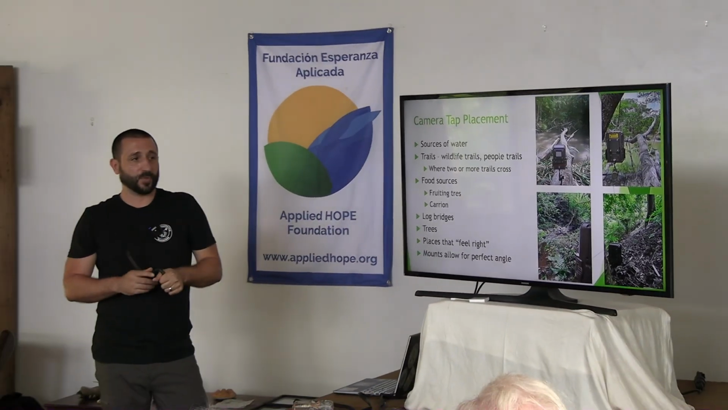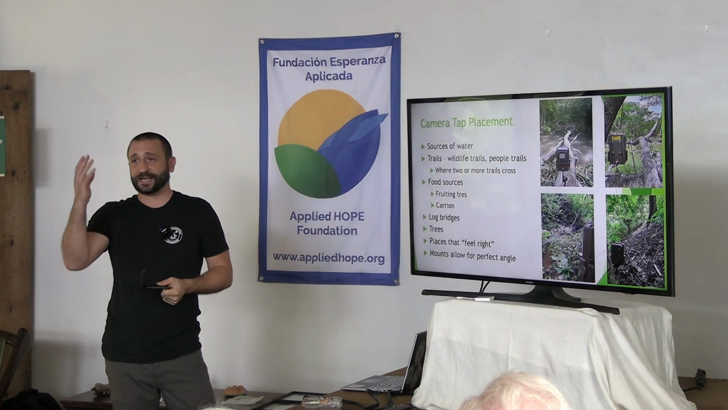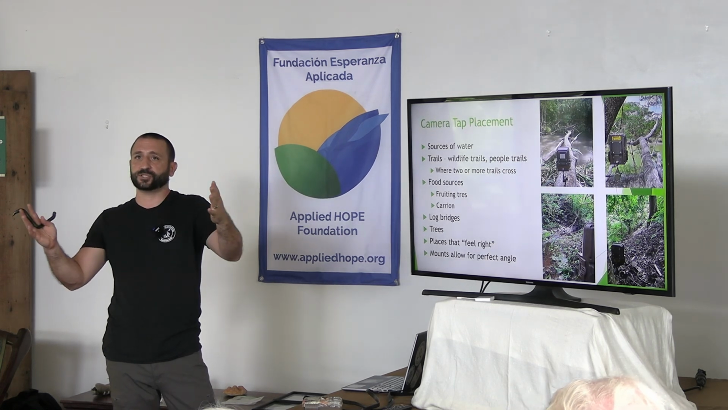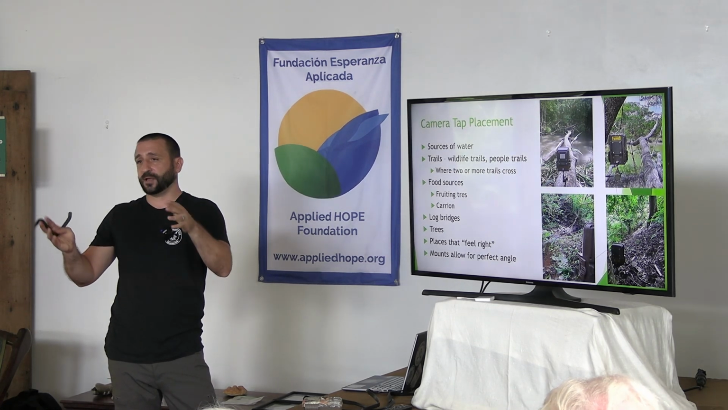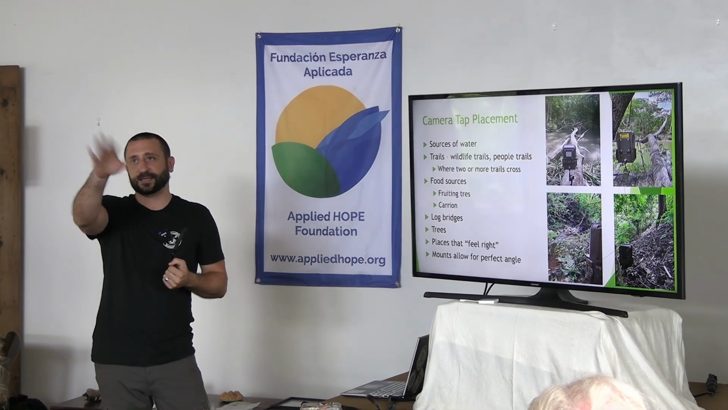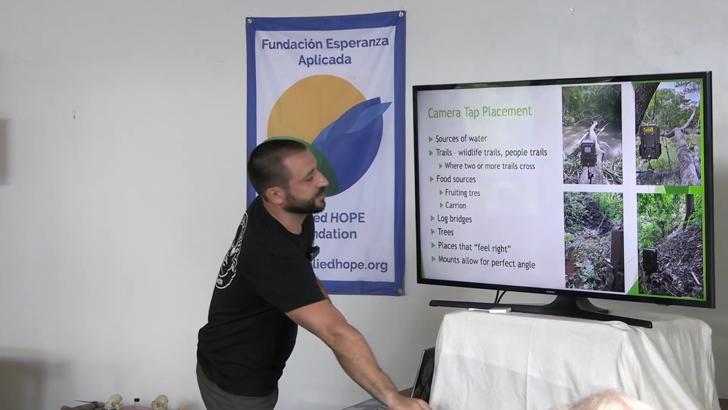Lately I've been using these to get myself up into trees so I can make myself a little ladder. I'm only so brave, so I don't go very high up. But I'll go as high as I feel that I can. And then you have to find it where they're large enough branches that they aren't going to move a lot in the wind, otherwise you're going to get a bunch of videos of nothing. Also, it can't be looking at things that are waving around too much. So you have to find the right branch, but you can get a lot of interesting videos that way.